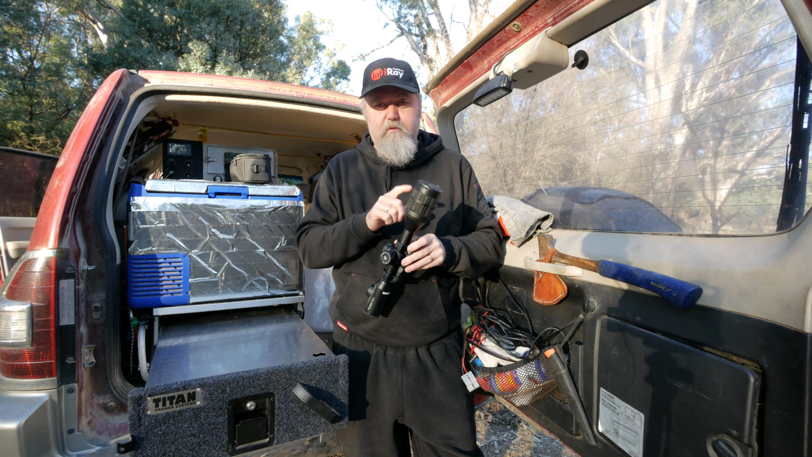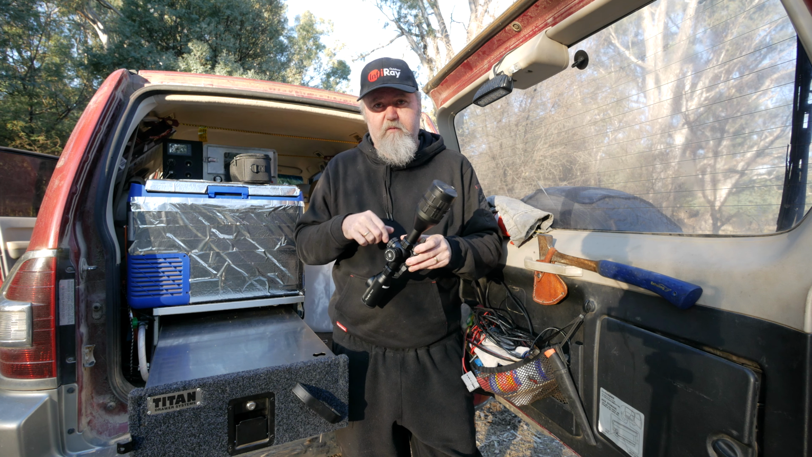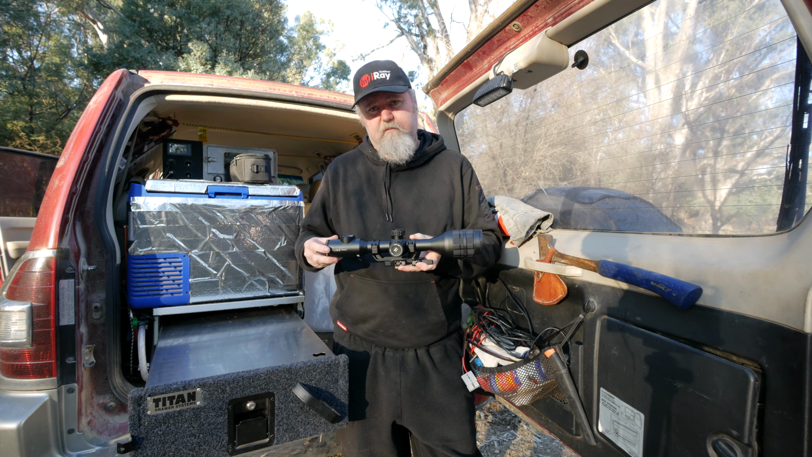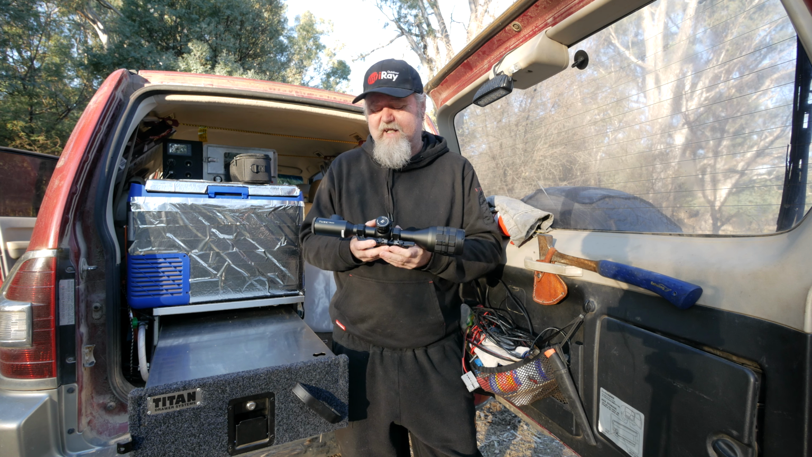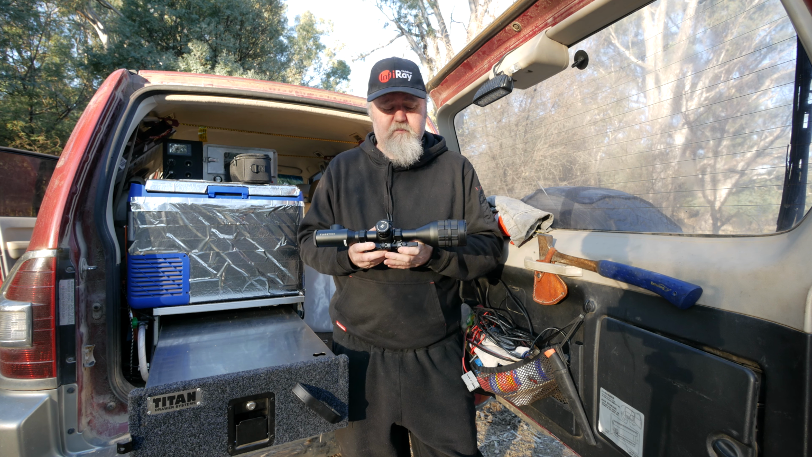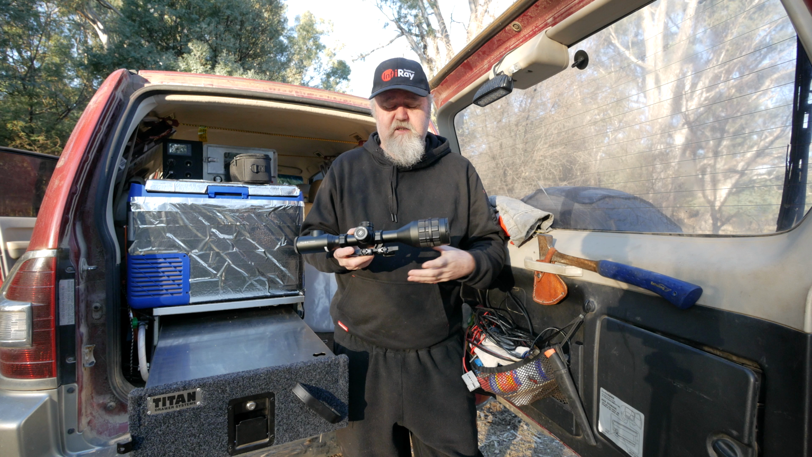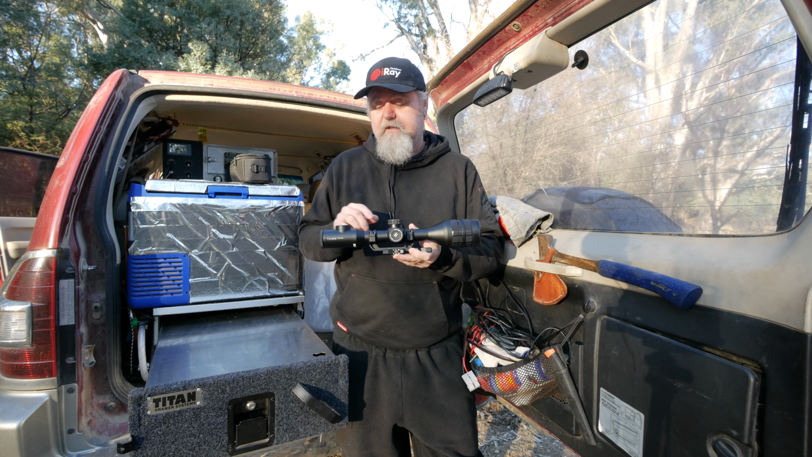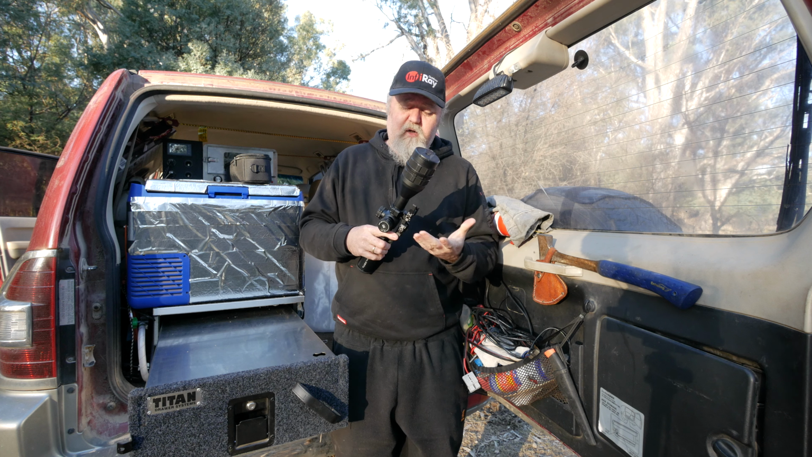I'll tell you what it would do: 2 times base mag and that 1280 resolution. If they put something like this into a scanner, oh, it'd be the best scanner ever. I would absolutely love to see these specs in a scanner. Oh, that'd be good. 2 times base mag, but then with a stupidly high resolution and detection range. I would like to see that. All right, I guess that's it. That's my conclusion, my pros and cons.